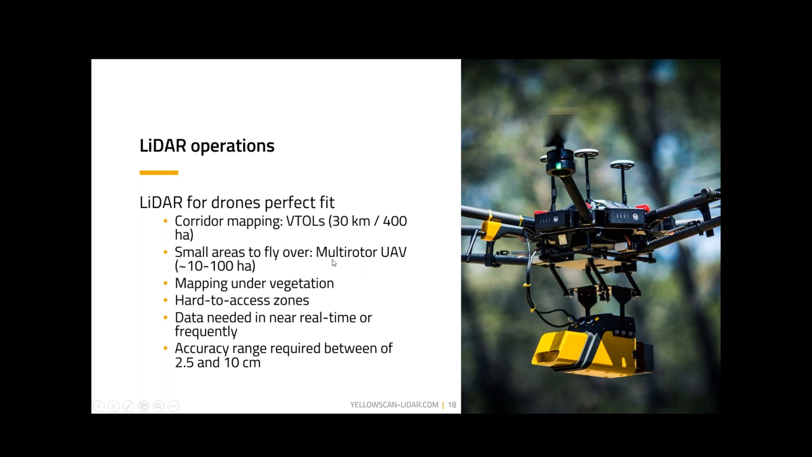Smaller areas, if you've got a multi-rotor, 10 to 100 hectares is a pretty good sweet spot, although we've certainly had people flying much larger areas with those multi-rotors as well. Of course, there's mapping under vegetation and hard to access areas. These are not just hard to access for a human on the ground, but oftentimes hard to access financially, given the mobilization costs for manned aircraft to come in.